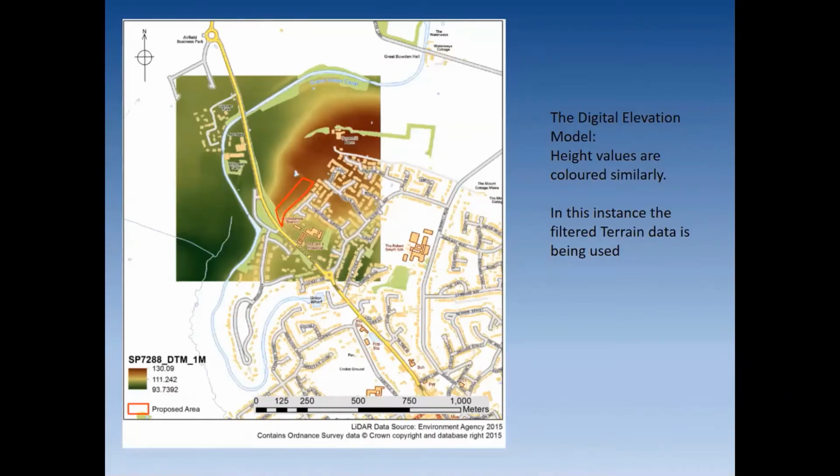So here's our same area. Here's our red area, which is the development area. And this here, the LiDAR is the green and the brown, and this is our digital elevation model. So basically brown is high.